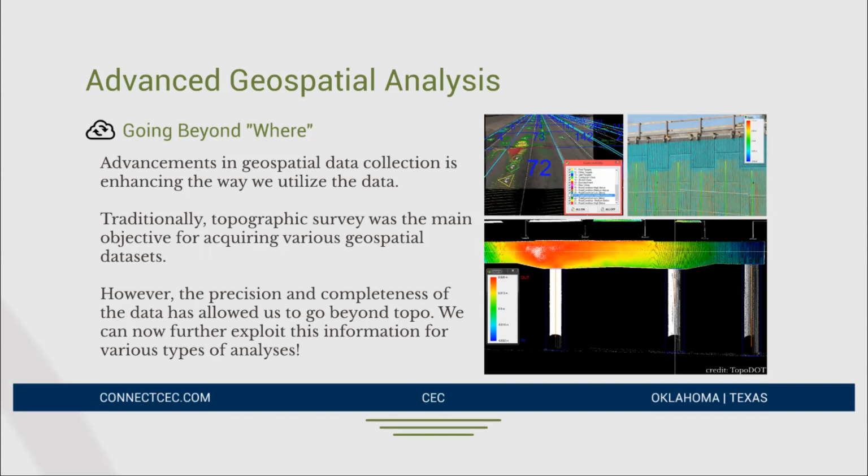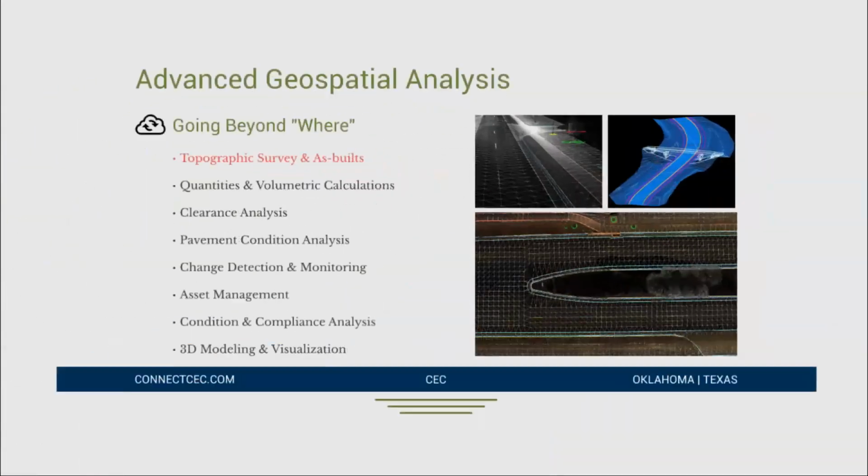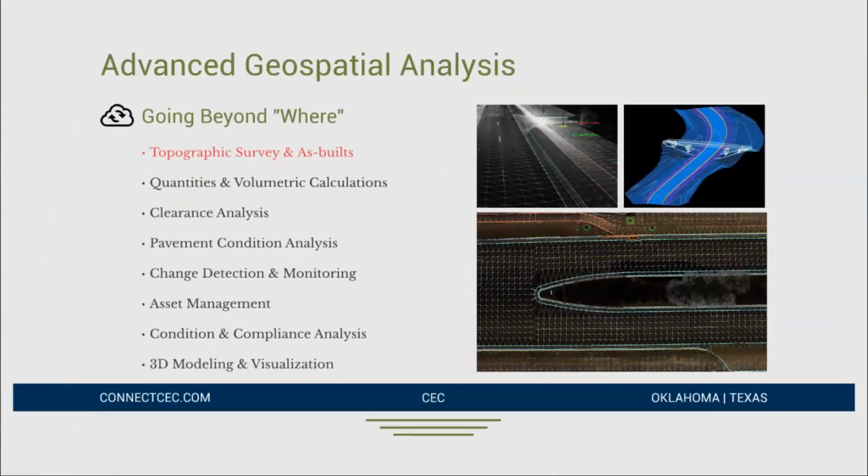So as I get started here, I'm going to do my best to quickly introduce you to some of the applications that we are utilizing LiDAR data in general for, and hopefully spark some thoughts for you all on how you could possibly use it.